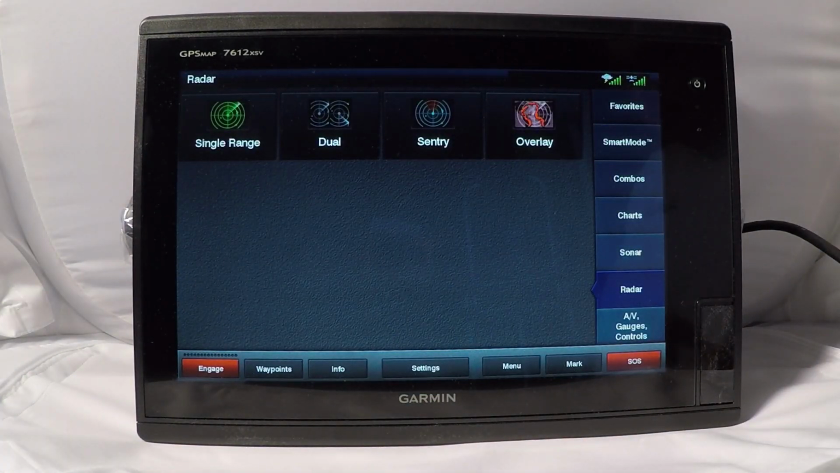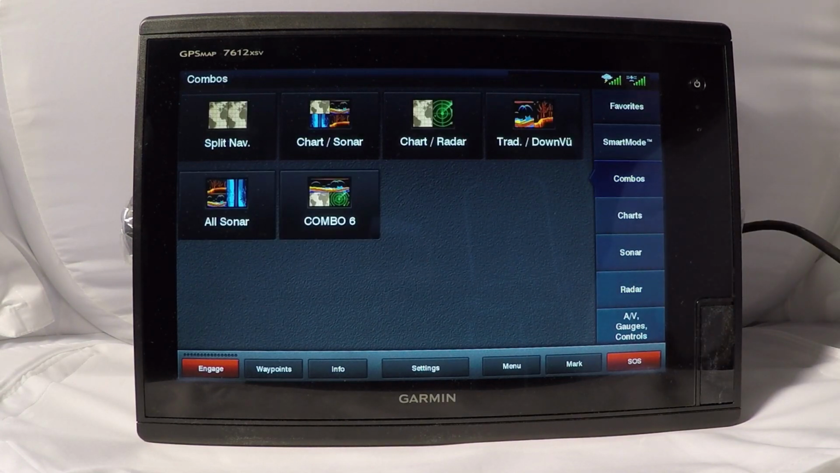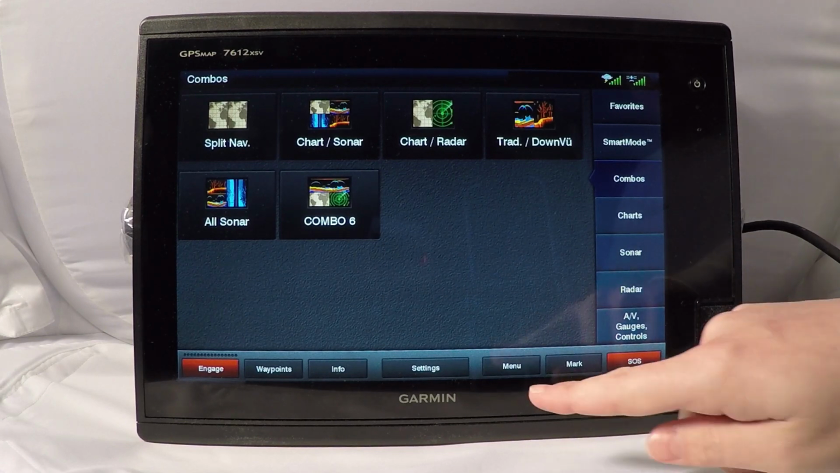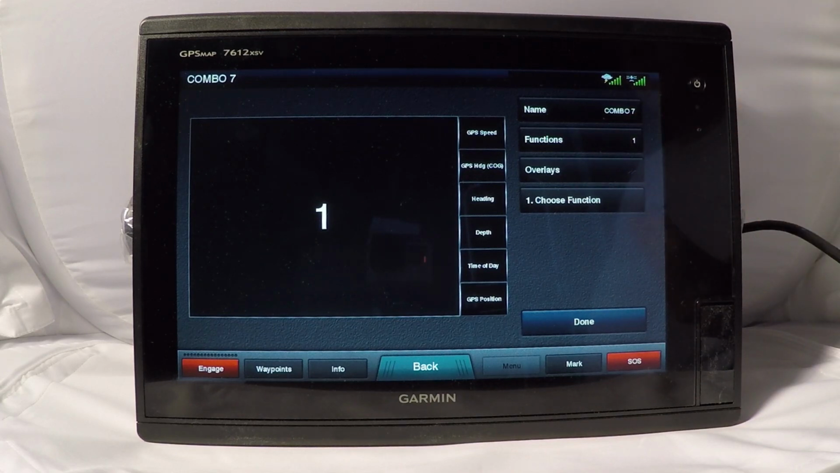Now that we've looked at the chart, sonar, and radar pages, we can set up combinations in this unit. So hit the combos button. There are some pre-set up combos already in the unit, but if you want to add one, just hit menu, add combo. Name is going to be whatever name you need to recall what is on that screen.